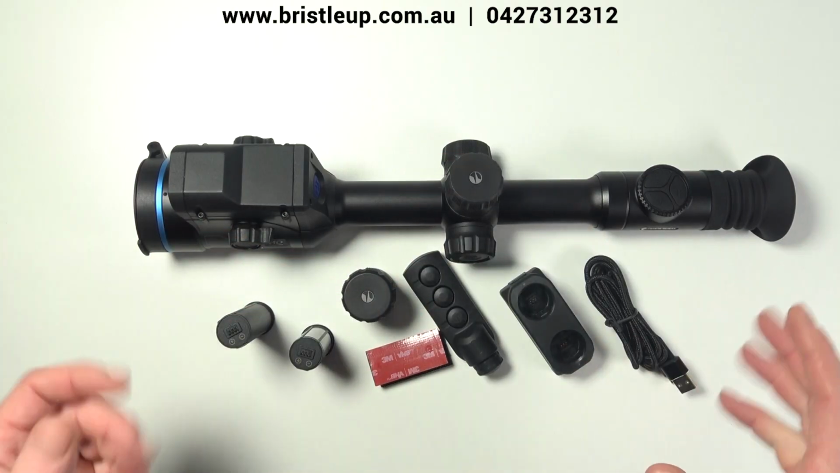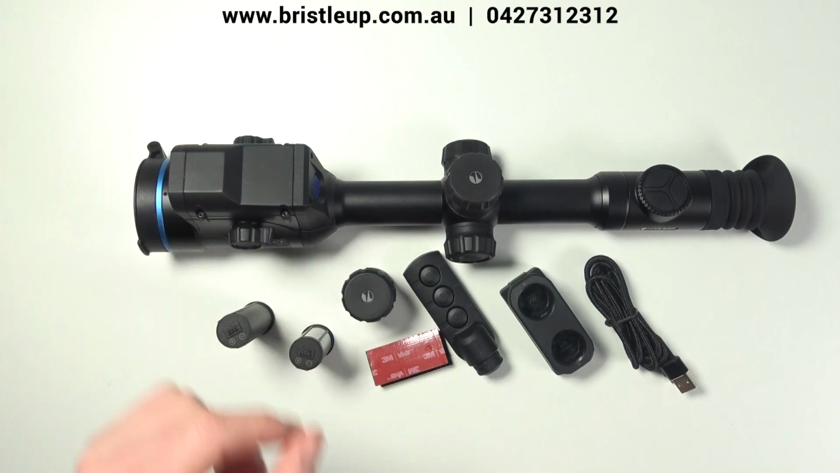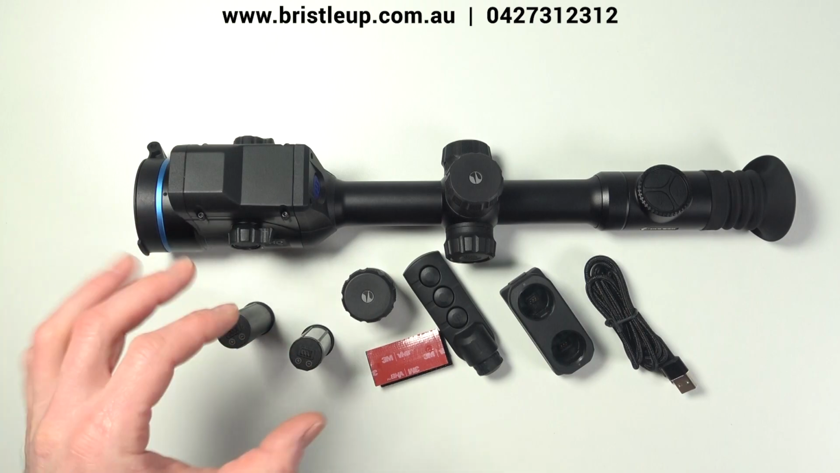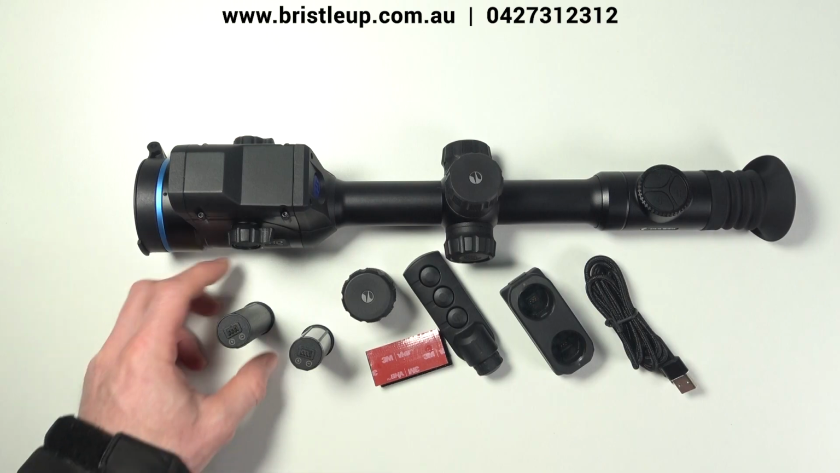So battery life is around 10 hours. They claim a guaranteed 10 hours. A good thing about Pulsar gear is they turn on and off very quickly, some of the fastest startup time in the market. So if you do want to turn it off when you're not using it throughout the hunt, you can and quickly turn it on and you will have it ready to get into the action.